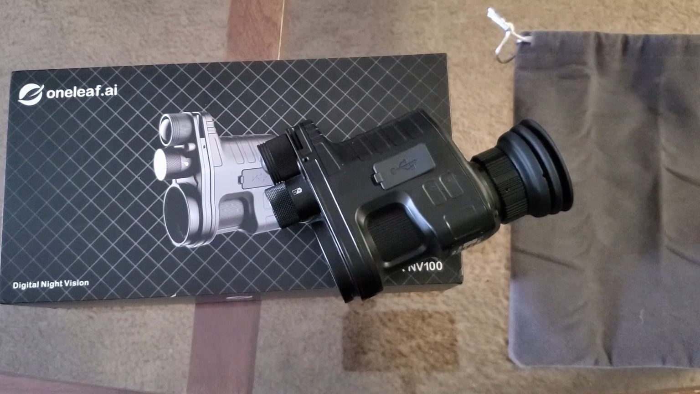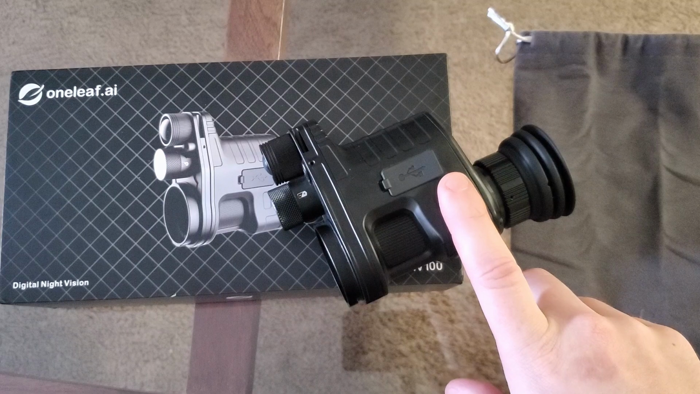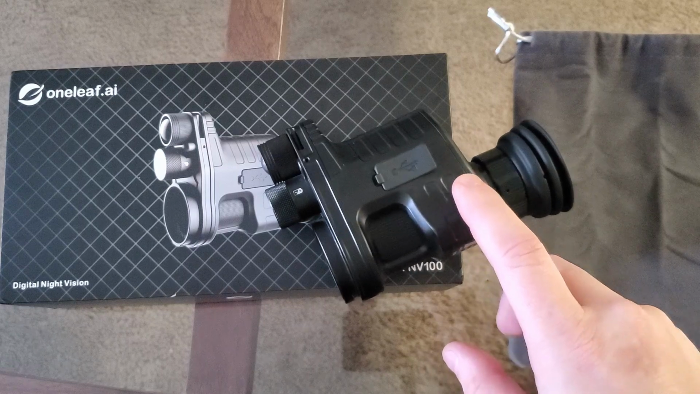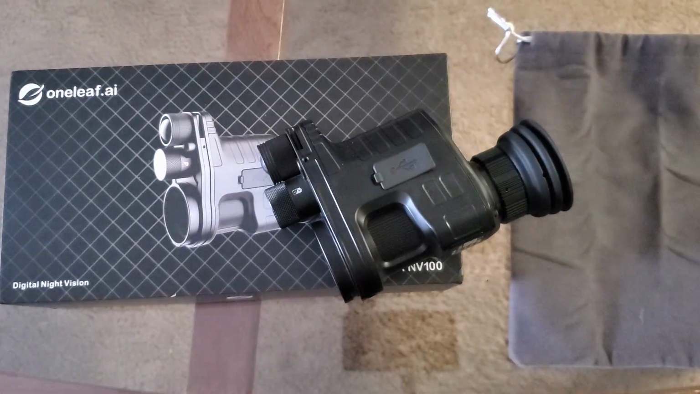Back to the cons, the 16 millimeter version, which I got, the minimum magnification is 4 times, so multiply that by whatever the lowest scope setting you have, and you're already at pretty high zoom. So for those close range shots, it makes target acquisition pretty difficult, and I wish I had have gone with the 12 millimeter version, so shame on you other YouTubers who told me I'd be fine with the 16. No, definitely if you're an air gunner and take a lot of close range shots, get the 12.